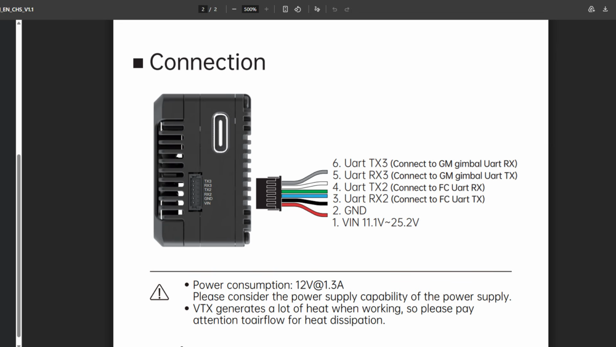And the only other thing I don't love is the fact that with this video transmitter, the minimum voltage required to make it work is 11 volts. That's very weird. It's kind of standard in the drone industry that things are powered by either 5 volts or 9 volts or 12 volts.